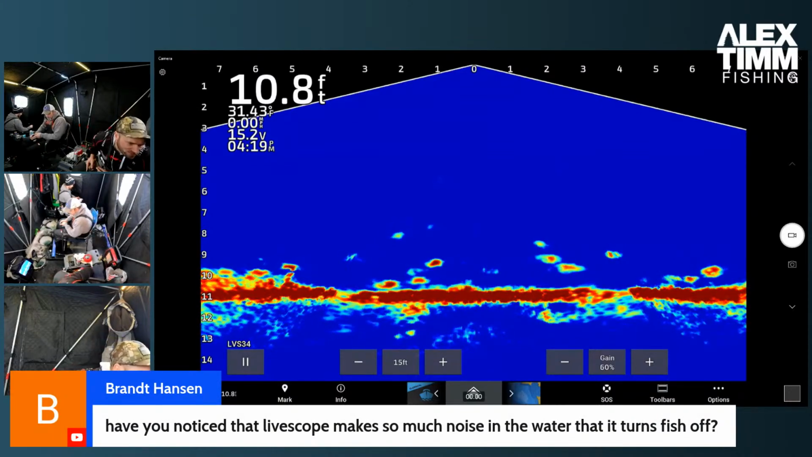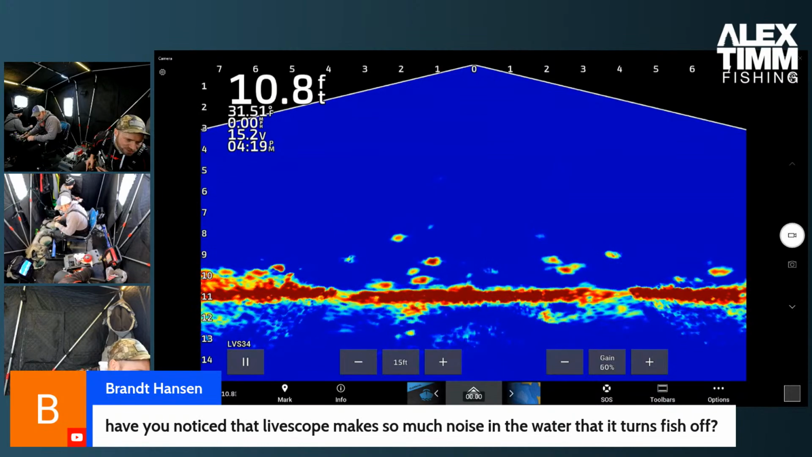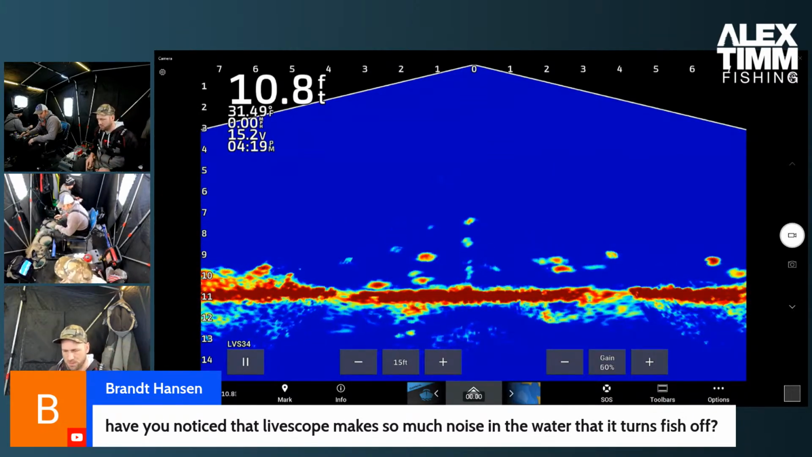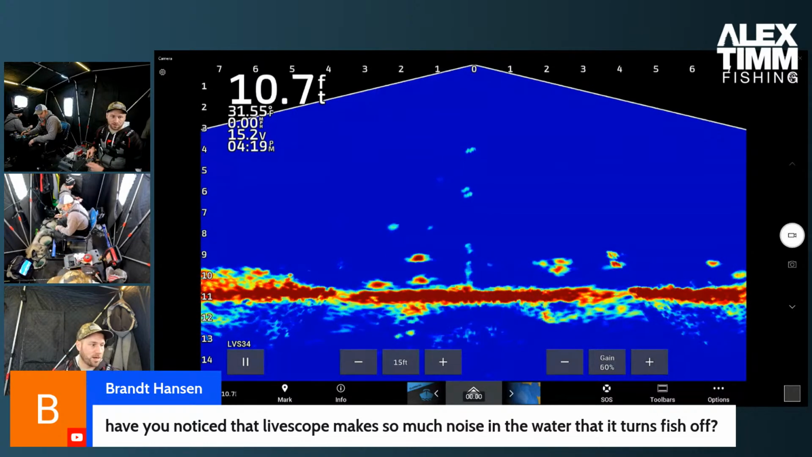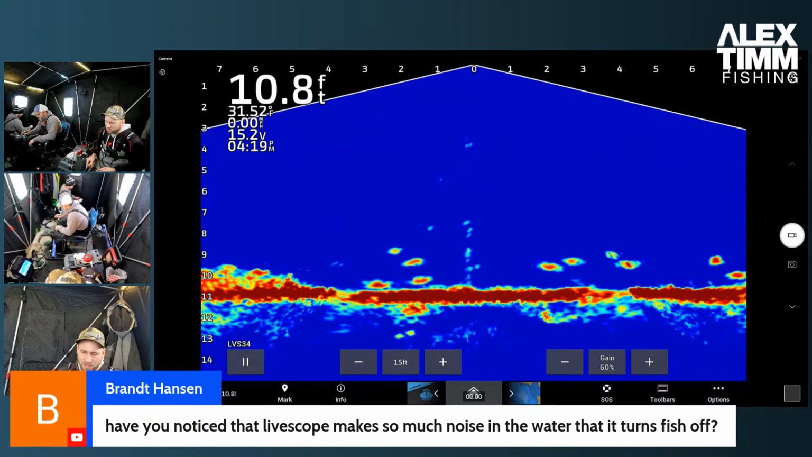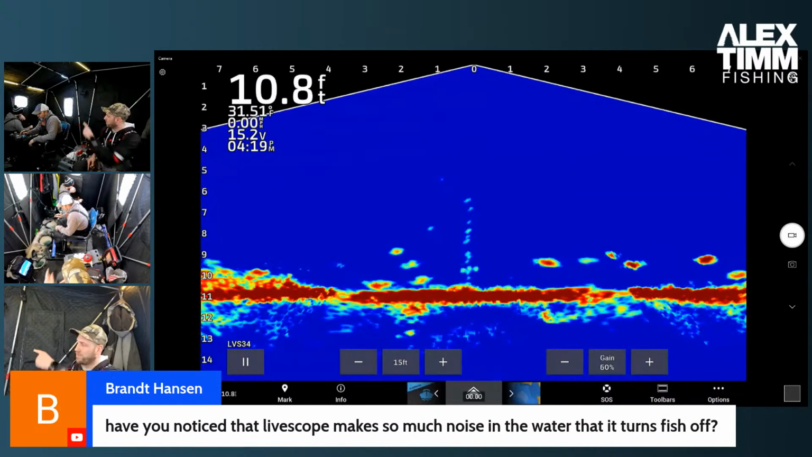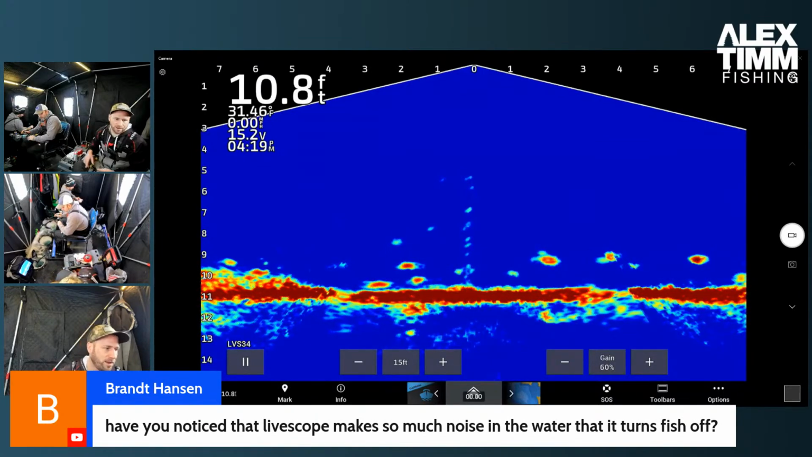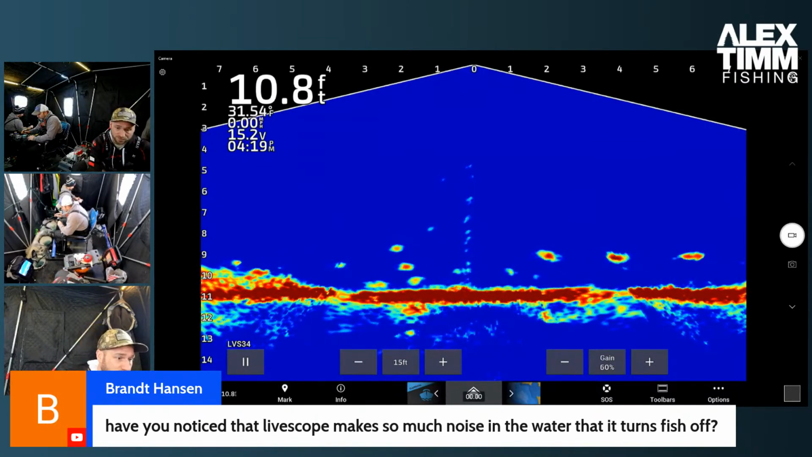Brant, have you noticed that Livescope makes so much noise in the water that it turns fish off? I have not noticed that. If you have, I'd love to hear what you've observed so that I can try to replicate it and see if that's the case. But as you can tell, we've got Livescope down right now. We've actually got two, one on the other side of the shack too. You guys are only just seeing one of the screens. And there's a couple fish here, one or two.